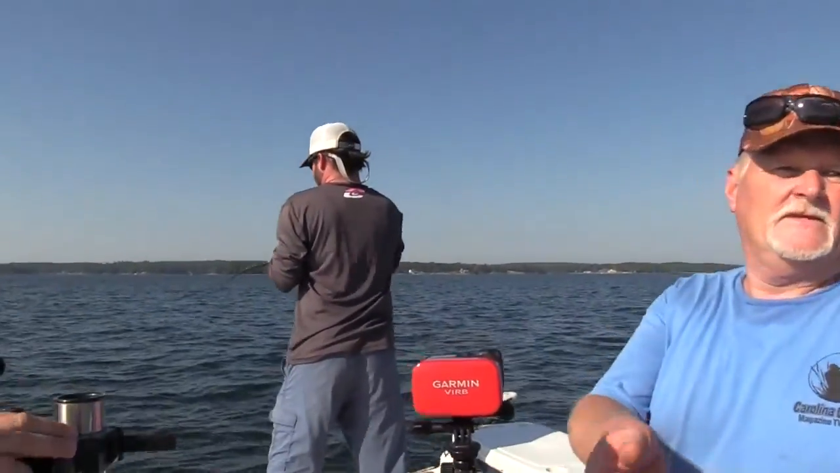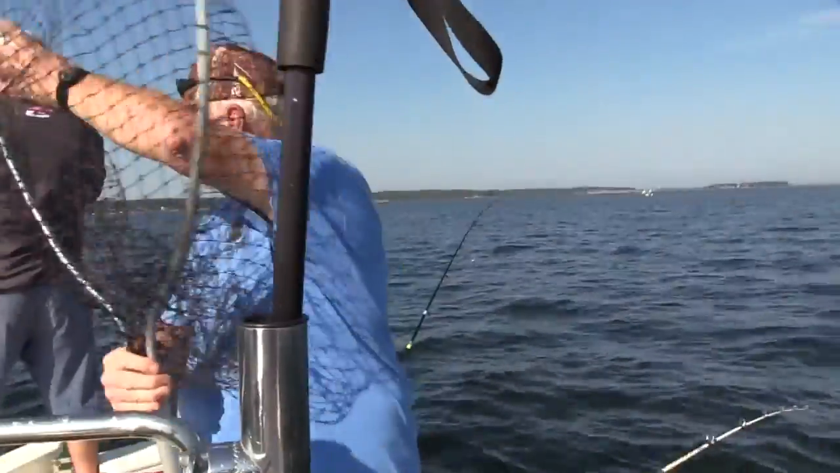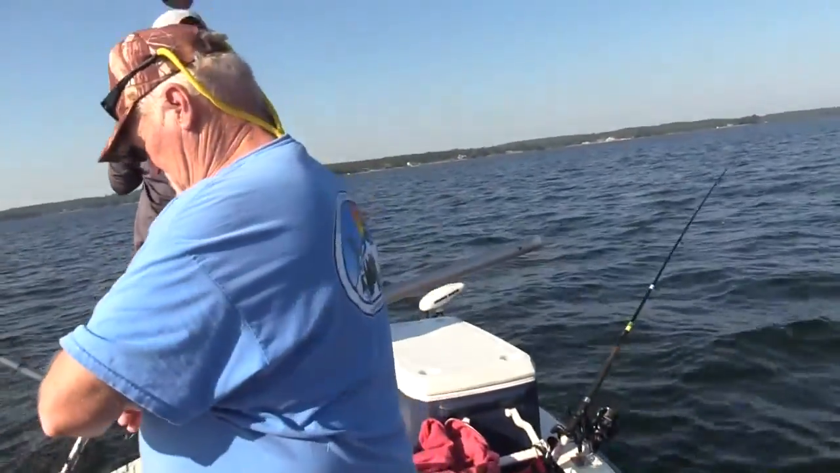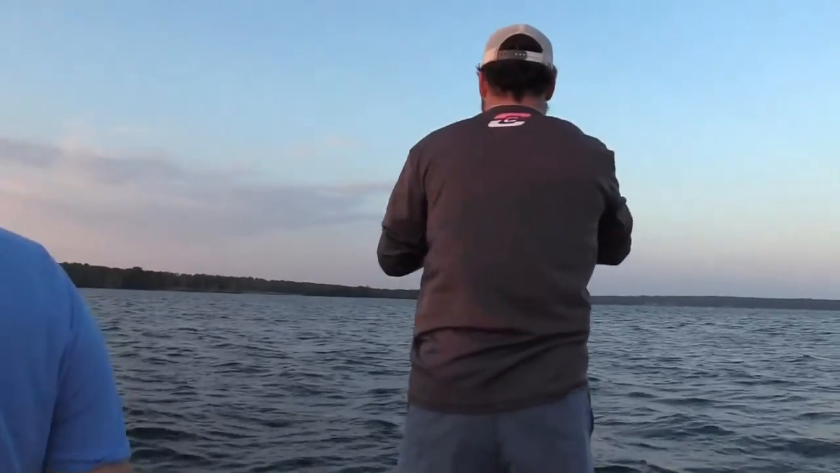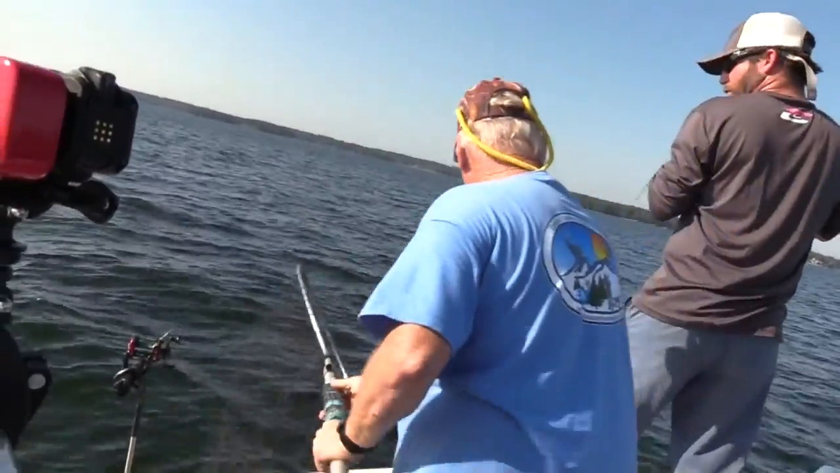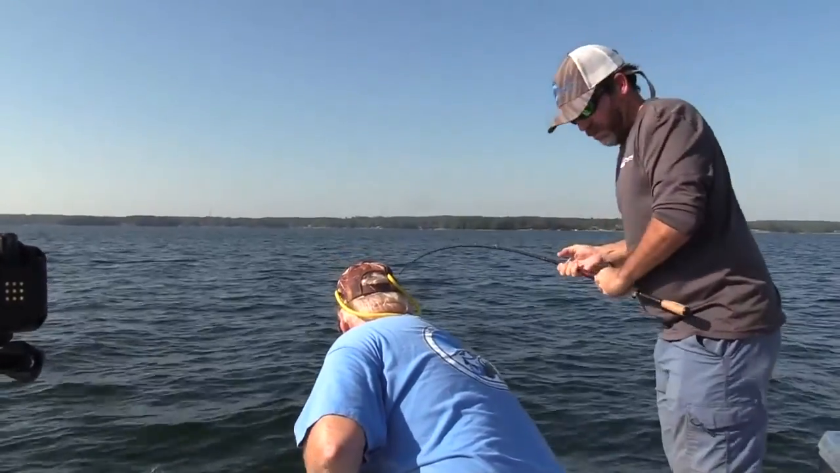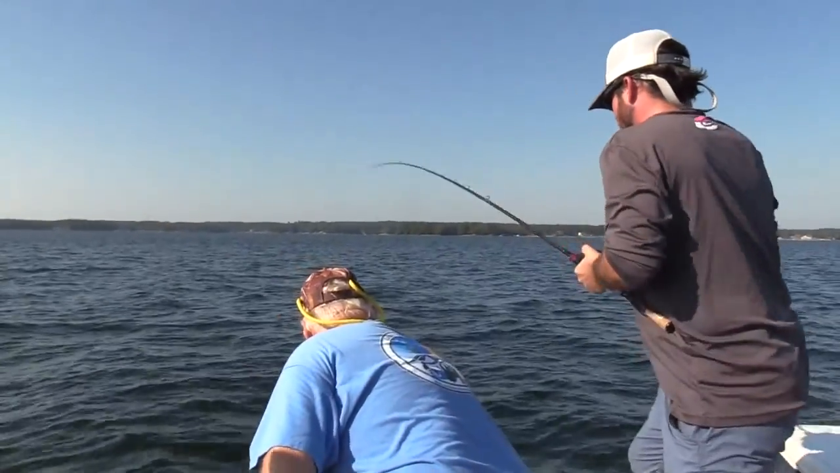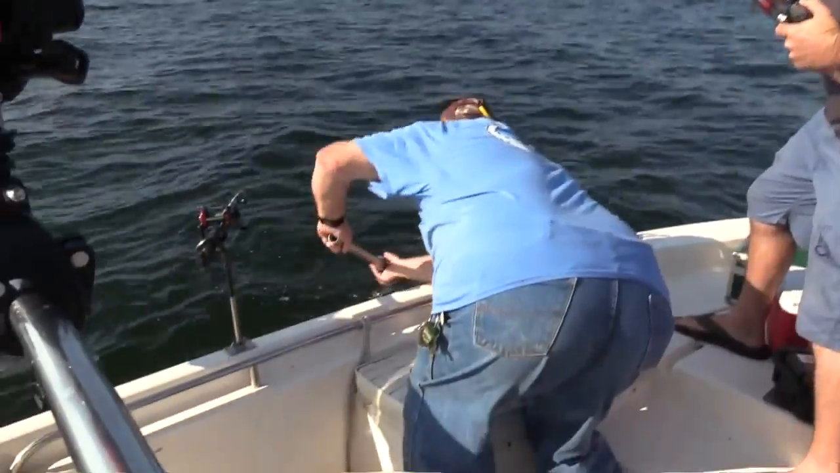Net coming to the front. Bradley got a hot bite on that big copper spoon there. Oh, good Lord, you see the big one below him? Yeah, I did. There's another big one under him. Golly. They're swimming too. Not a bad fish there.